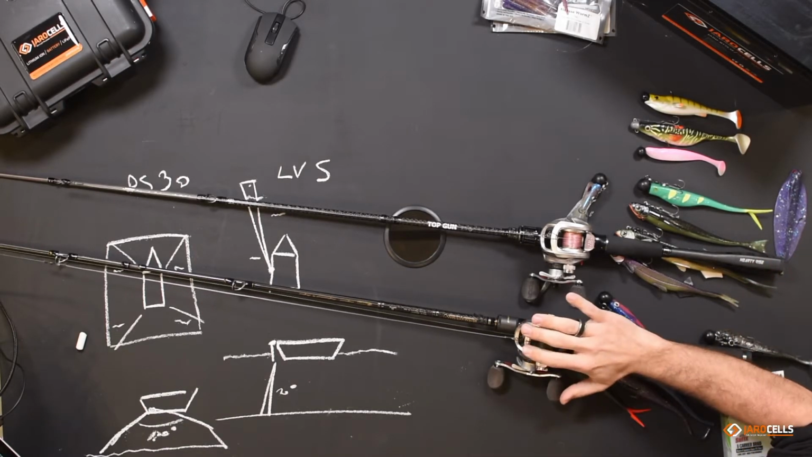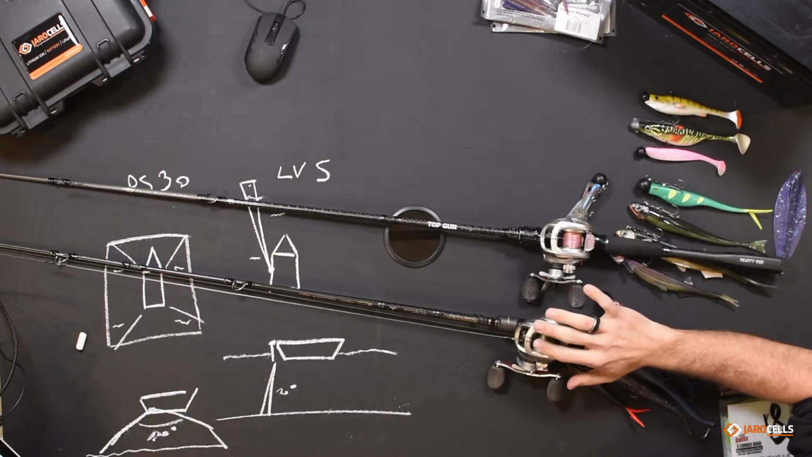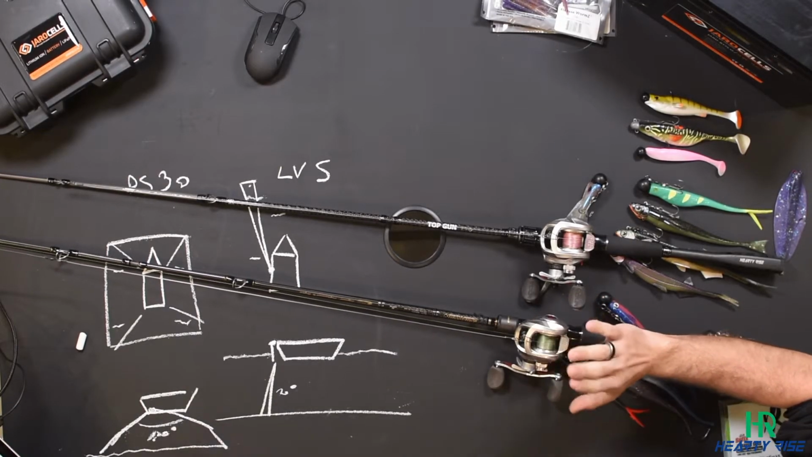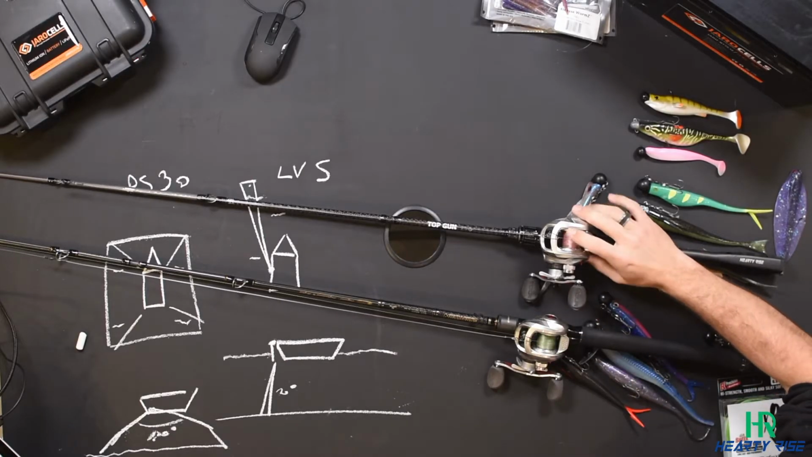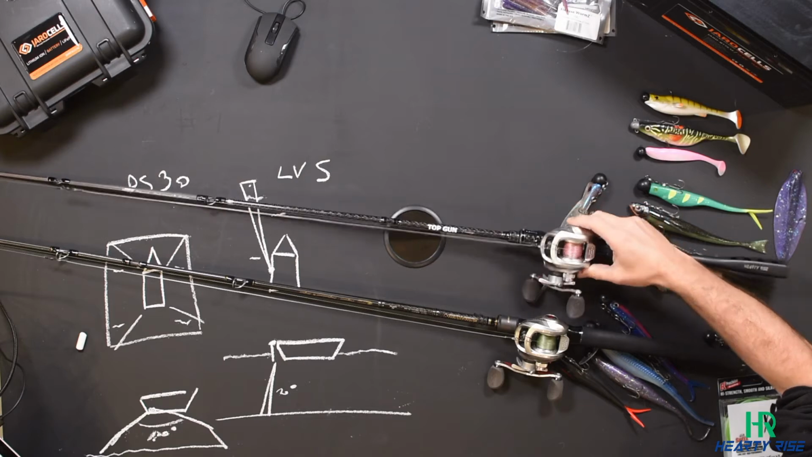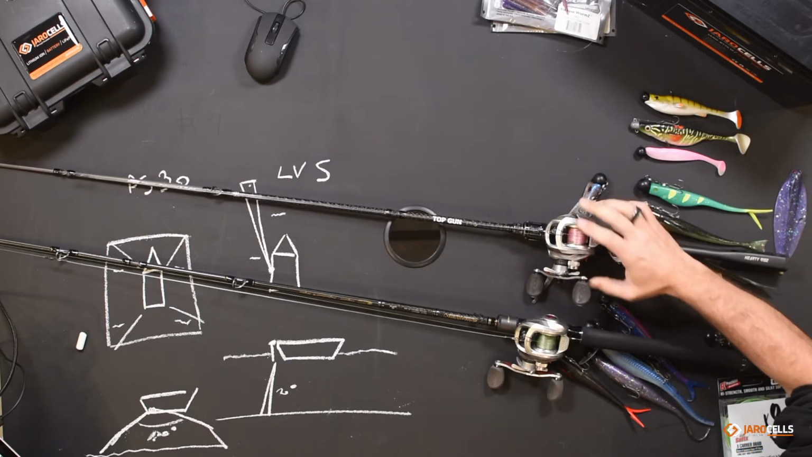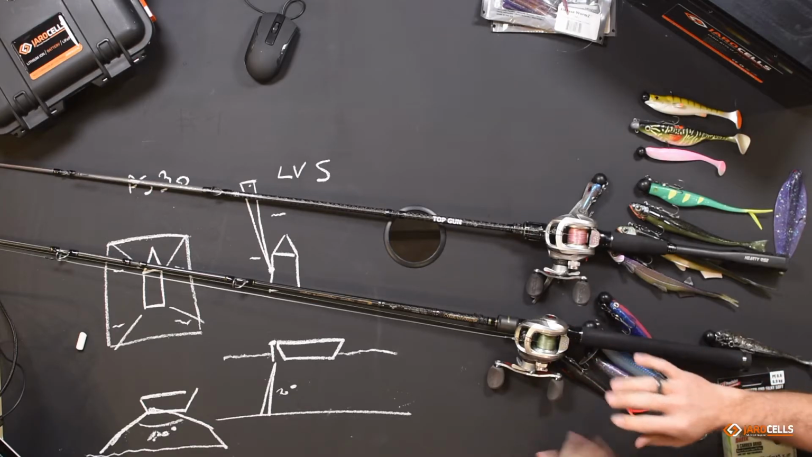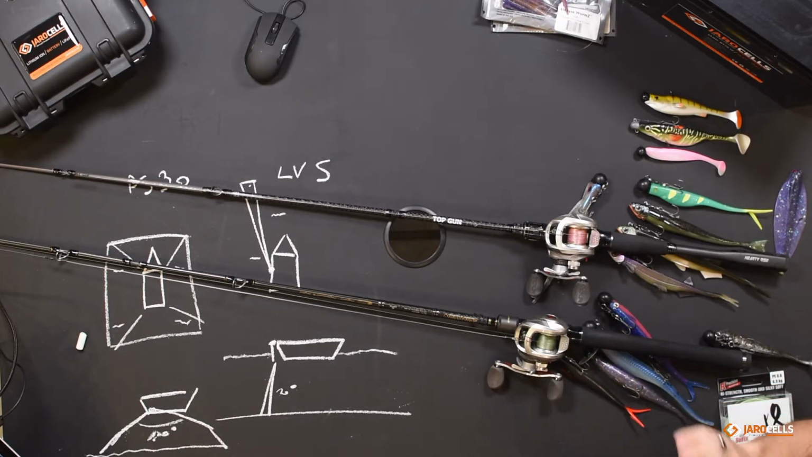The first one is the Hearty-Rise Evolution, which we are using for the classic way of just dropping on the fish. And then the other one is the Hearty-Rise Top Gun, the casting version, the heaviest one, the Top Gun 2, and that we use for the sharp shooting. So it's a little bit lighter than the Evolution because we are using a little bit smaller baits and smaller jig heads as well.